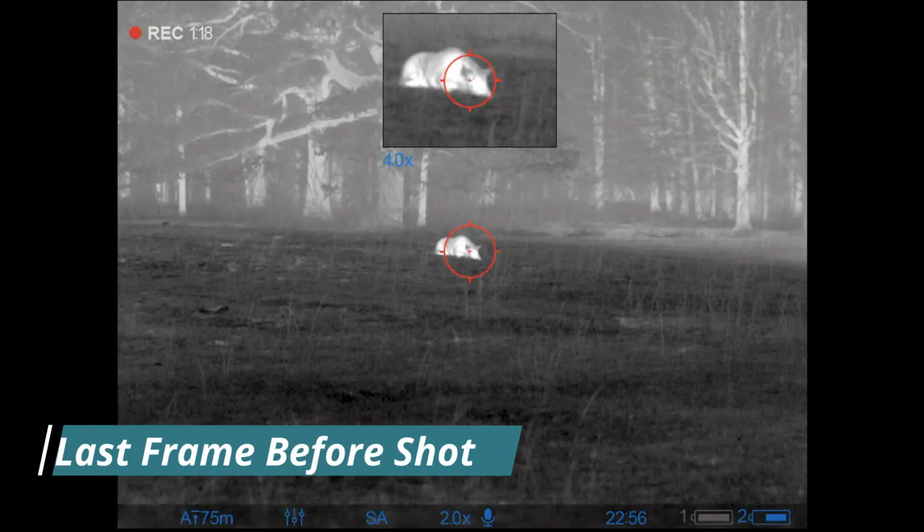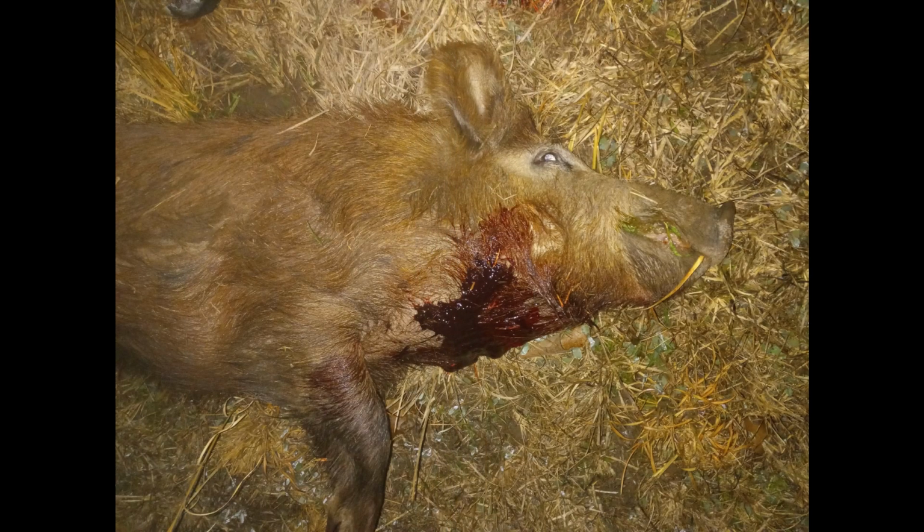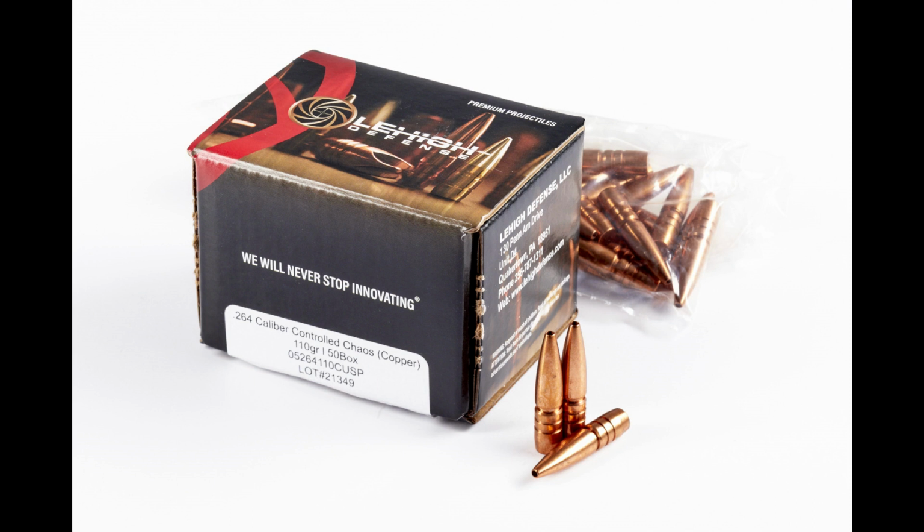And here's the second shot in the last frame before the shot, where you should see the bullet should have hit about the base of the ear. But again, it struck about 3 inches below where I thought. However, it did hit it in the neck. It did finish it off. And that was it for my Lehigh Defense on the first hog.